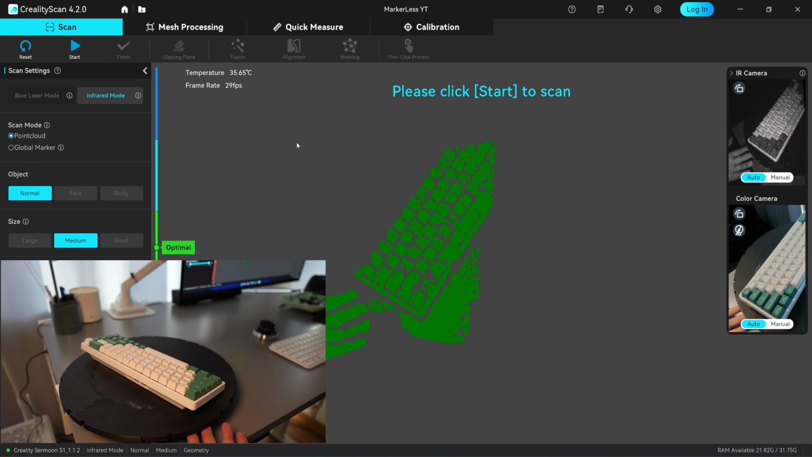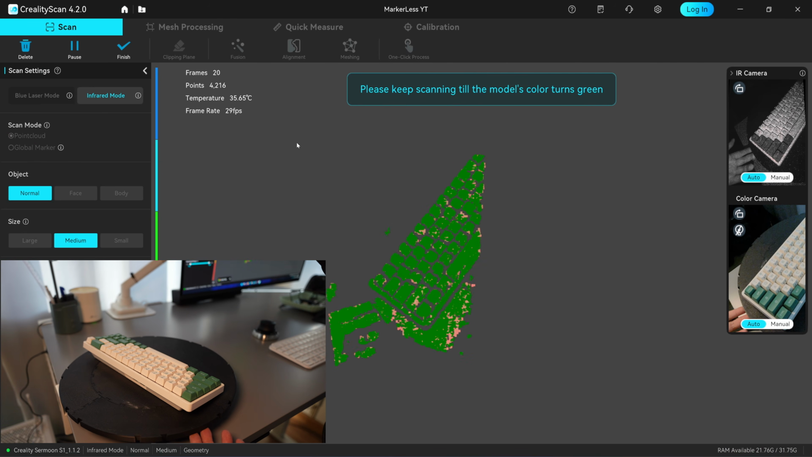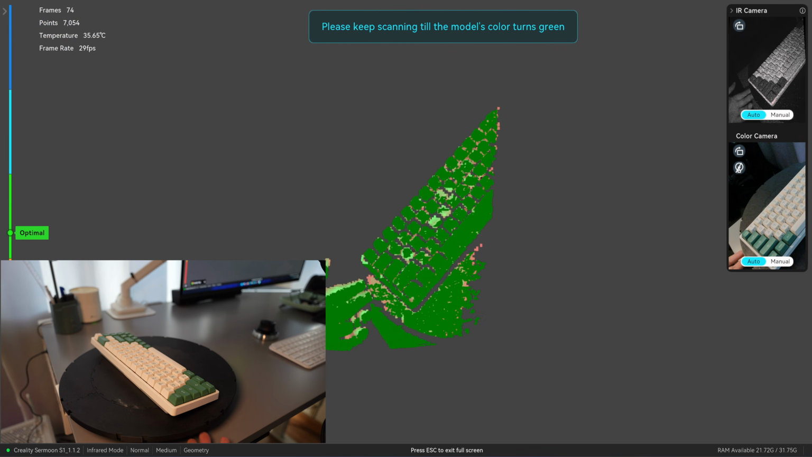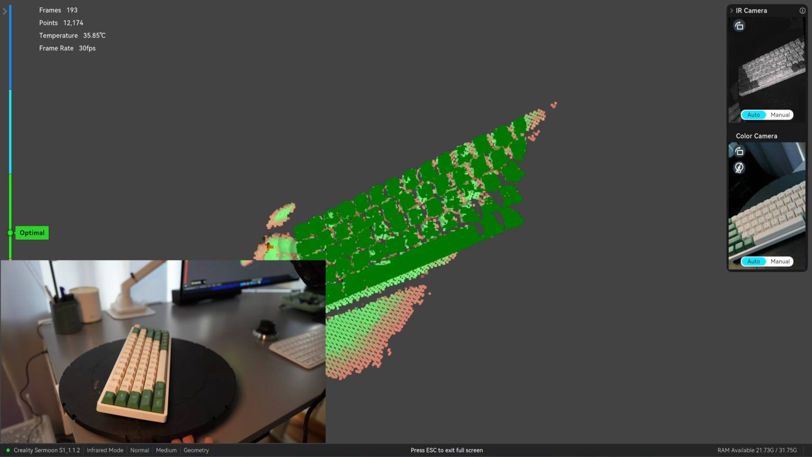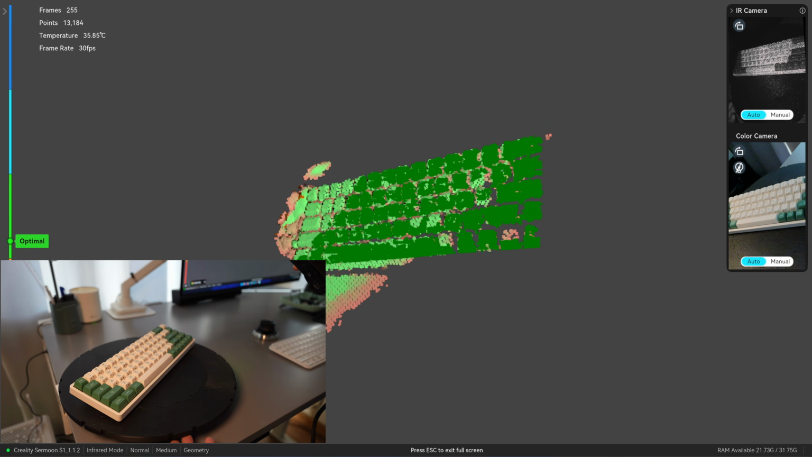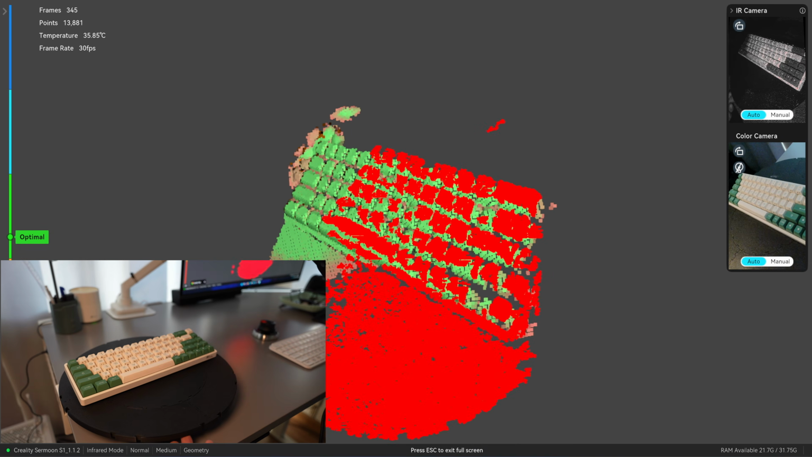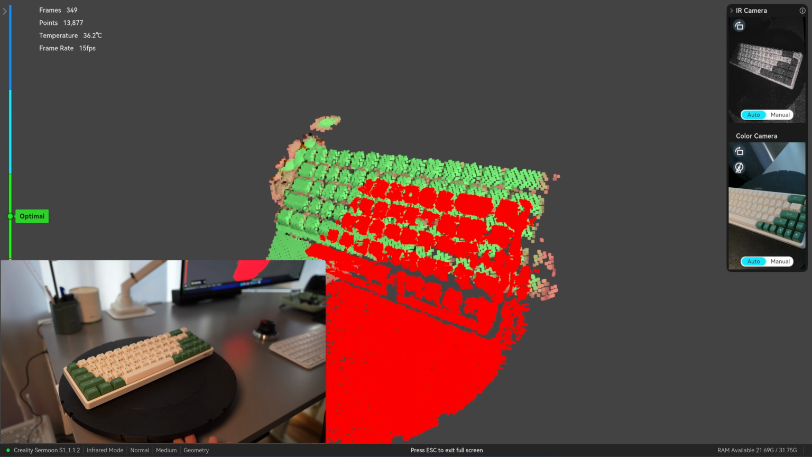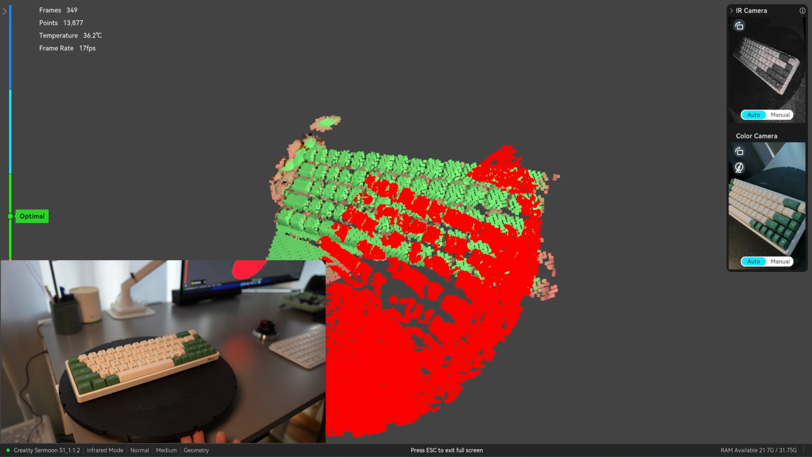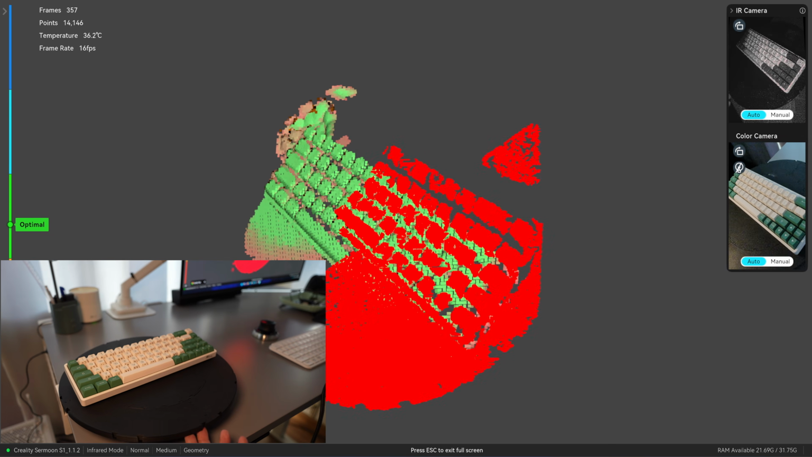I'm scanning this keyboard now in infrared mode, medium size. Let's see how the tracking stacks up between NIR and markerless. This keyboard has a tall keycap profile, which might actually help with tracking. And finally, it lost tracking at this point. In fact, I have never been able to scan this keyboard successfully with infrared mode before.